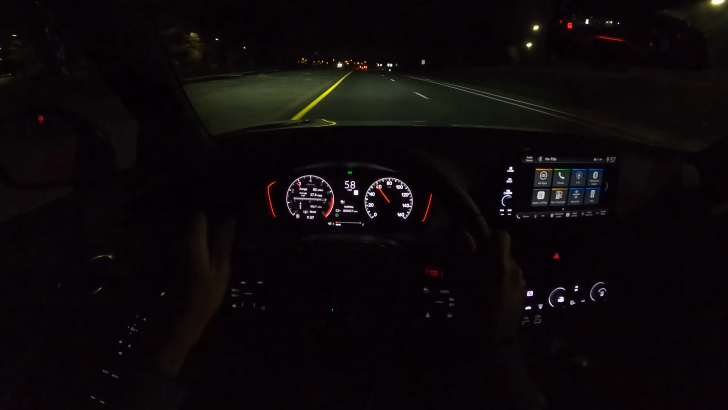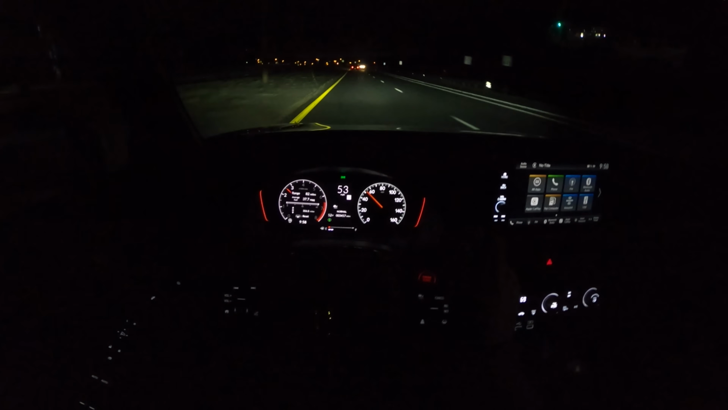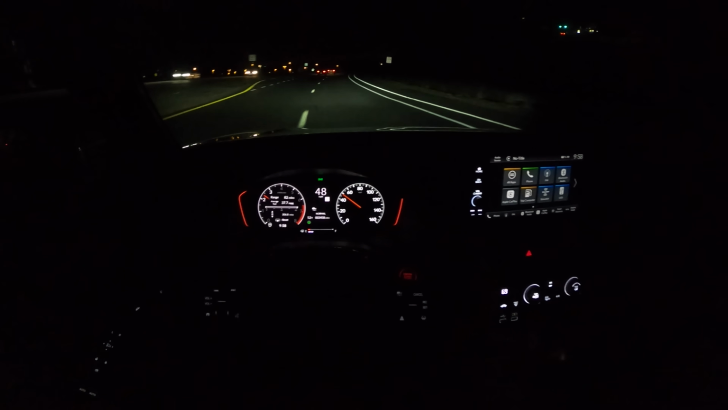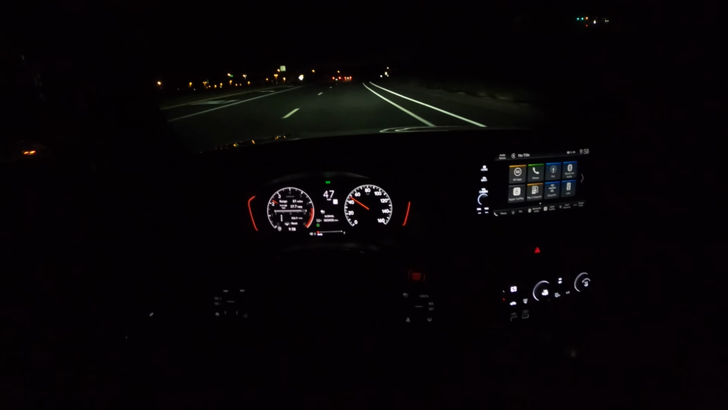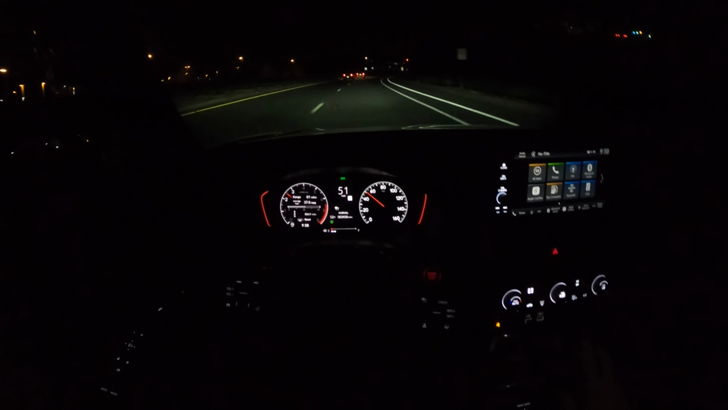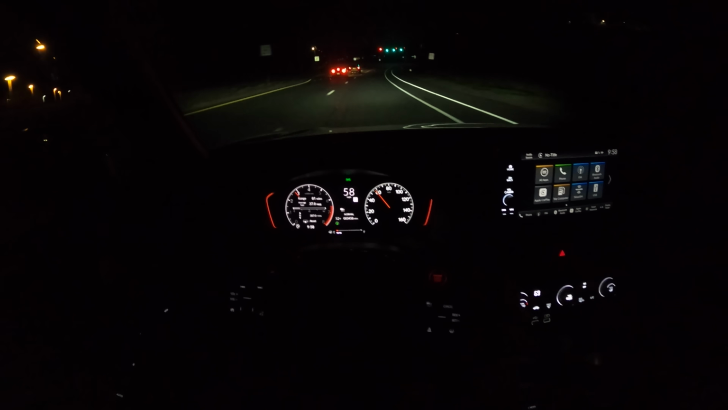But it's still quick enough to get out of its own way. I mean, you still have to plan some things out a little bit on the highway, especially for me coming from a 400 horsepower BMW M3. I could close gaps so quickly in that car, and even that wasn't a fast car, it was quick. This car, I do have to think a little bit more, at least than I typically did in the past.